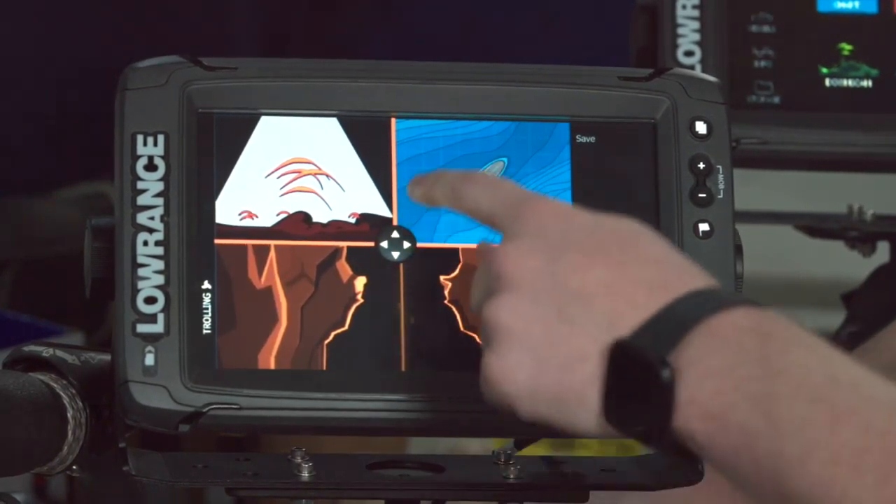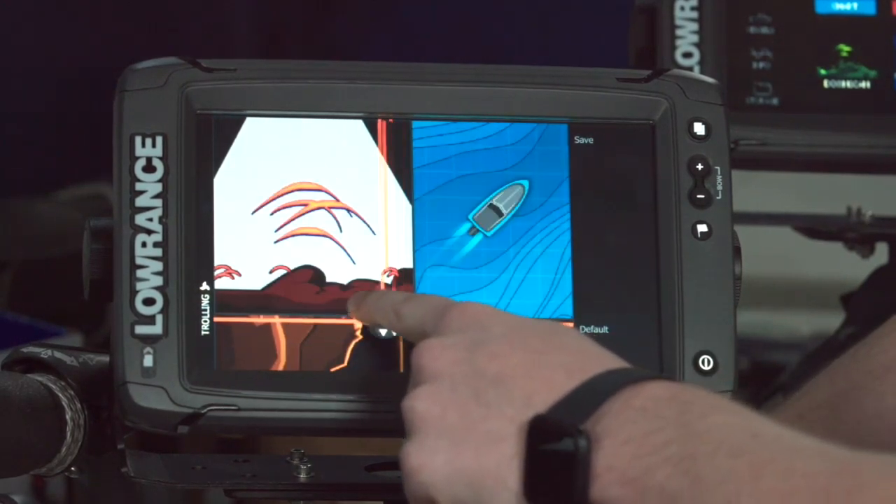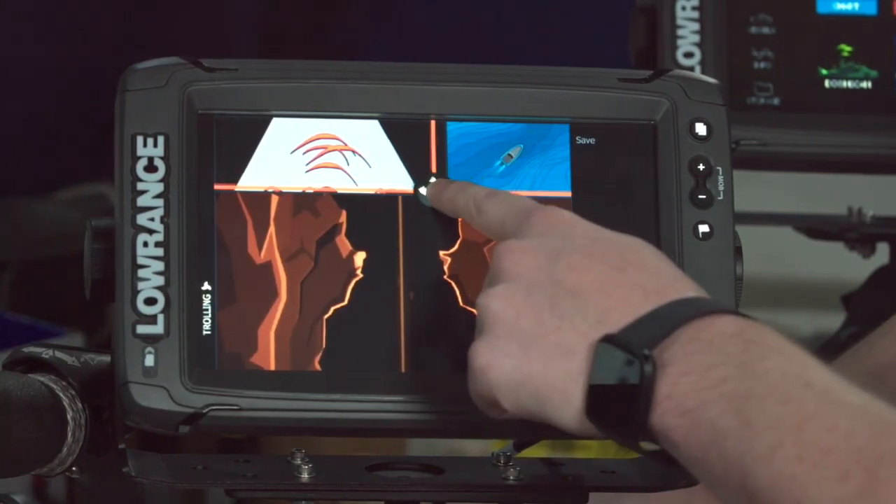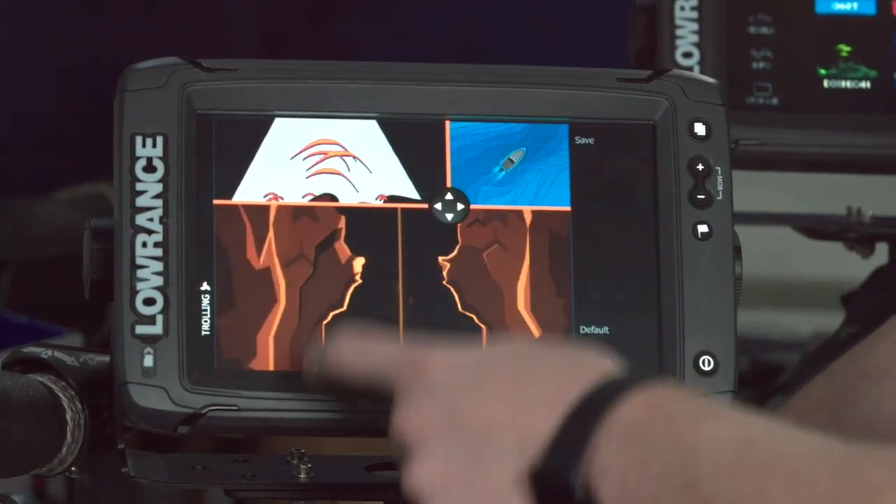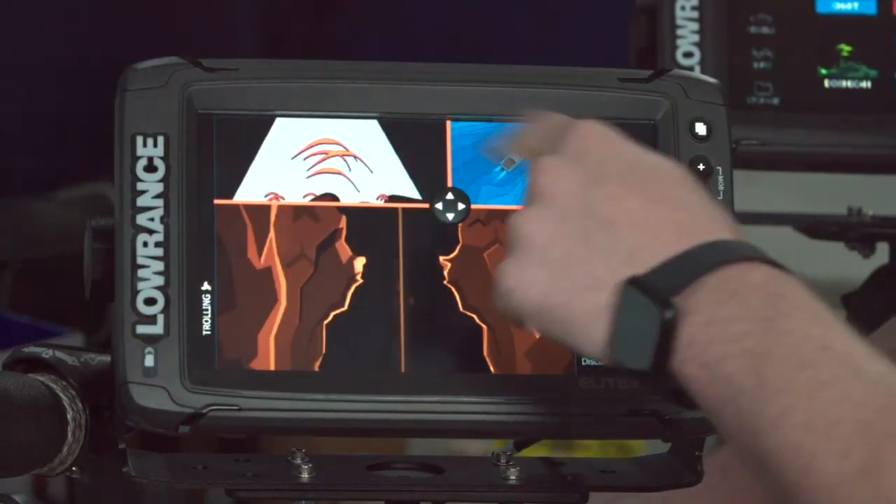So when I press that, that gives me this bar right here, and I can grab this circle and I can readjust the size of any of these. So if I want to see more side scan and less chart and maybe more sonar, let's say. So now I can move this up so I see more of my side scan history. I'm going to have a wider sonar history and a smaller chart.